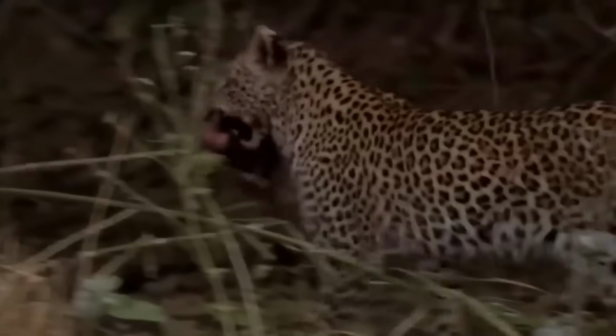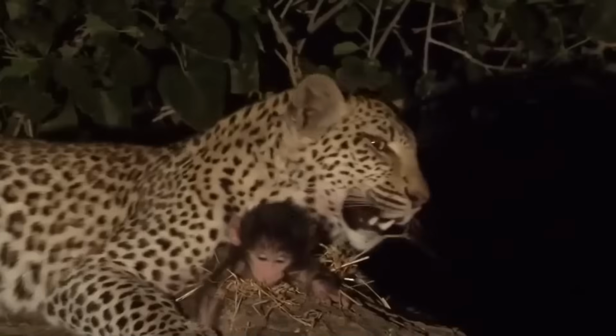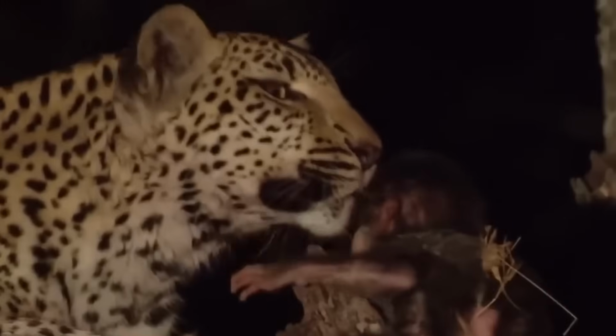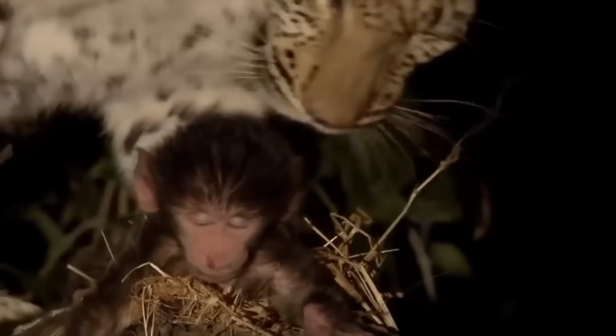Instead, we don't know how the leopard's motherly instincts kicked in, and it kept the baby around itself, licking and cleaning it up like one of its own. But was it really keeping it safe from harm, or was it just saving the food for later? What do you guys think?